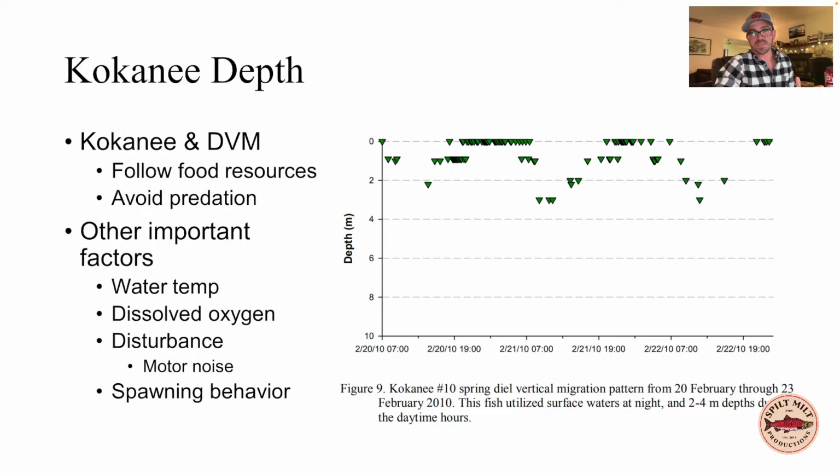So he's going anywhere from 6 to 15 feet deep during the daylight, and then at night he's coming back up and surface feeding, and then dropping back down in the mornings. Right around 7 a.m. he drops down to around 3 meters, so that's about 10, 12 feet, and then back up again. They just repeat this time and time again.